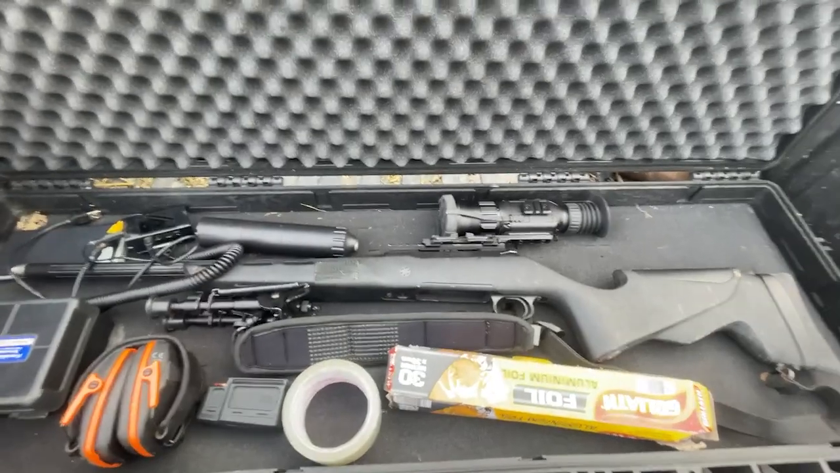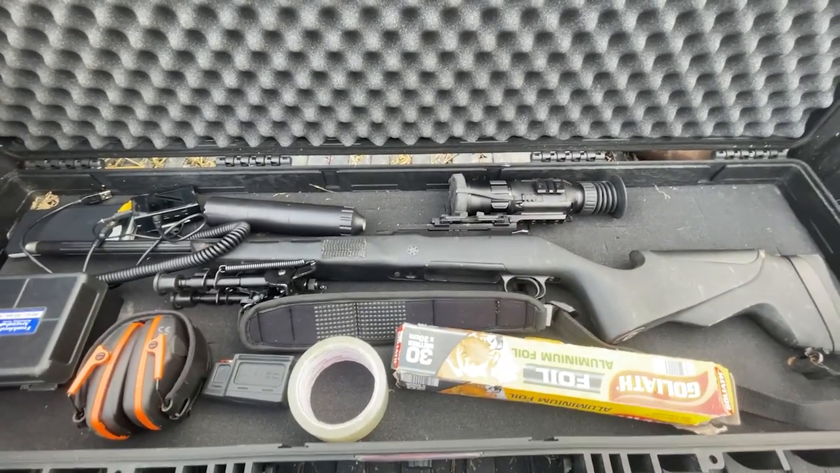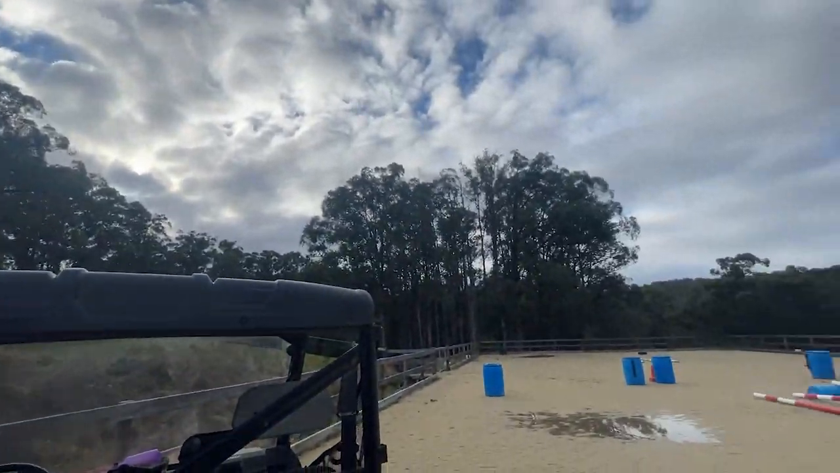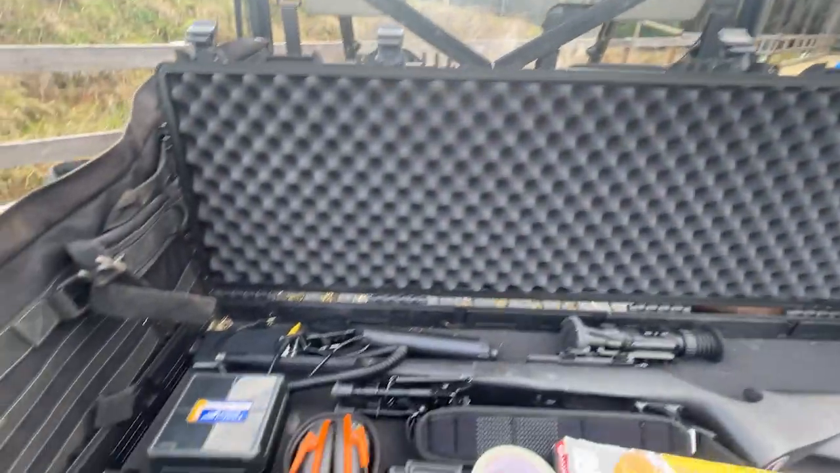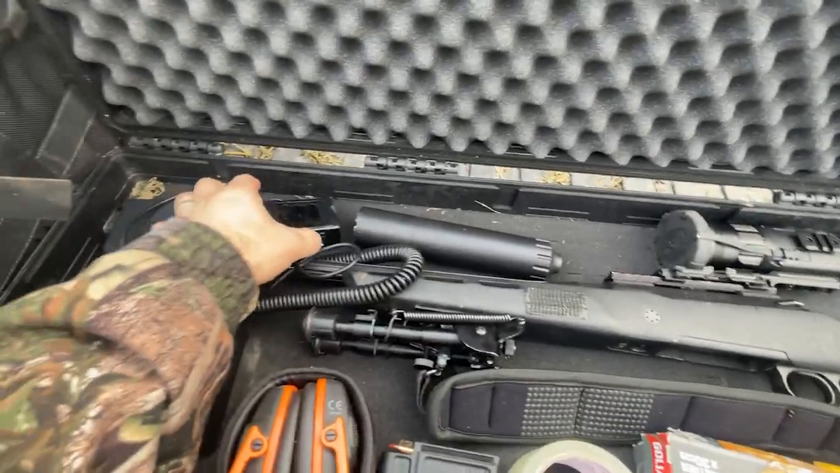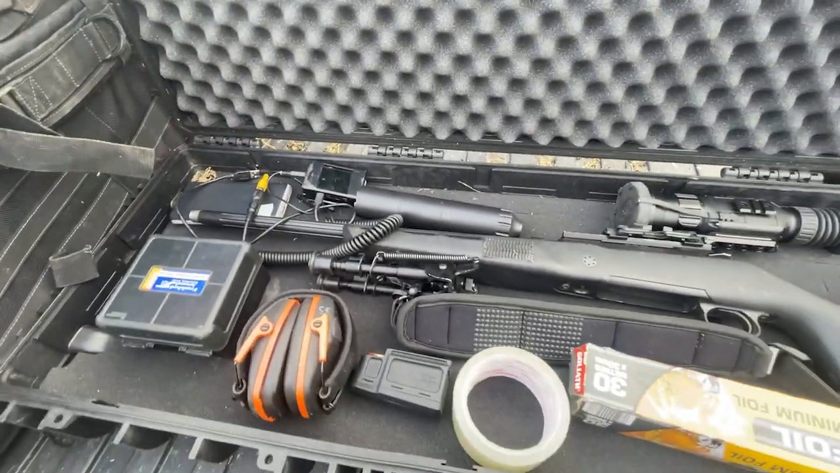What we're going to do today is just sight in this GSCI on my 223, and I got really poor thermal conditions today. A little bit of blue sky up there, but I really want the blue sky up that way a bit more. I'm going to sight this in at 50 yards, and I got this little external recorder. Thanks to Ian Cooper on Facebook for lending me that, so we're going to get some recording off this too.